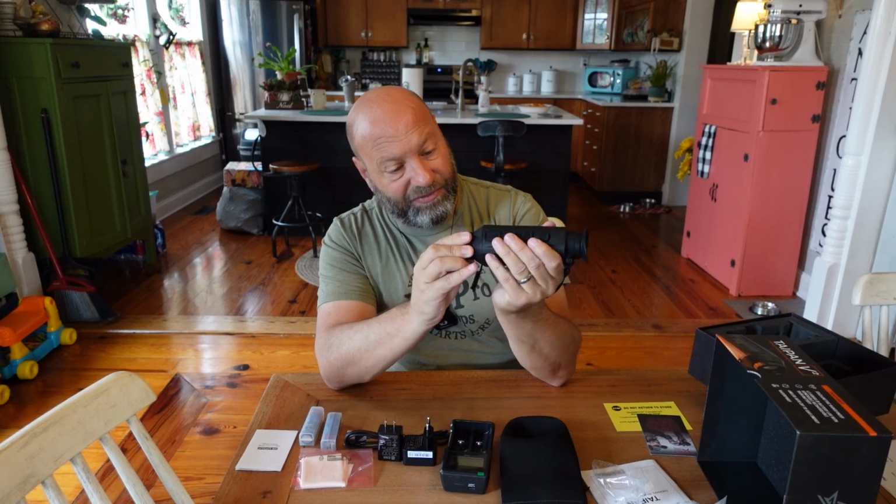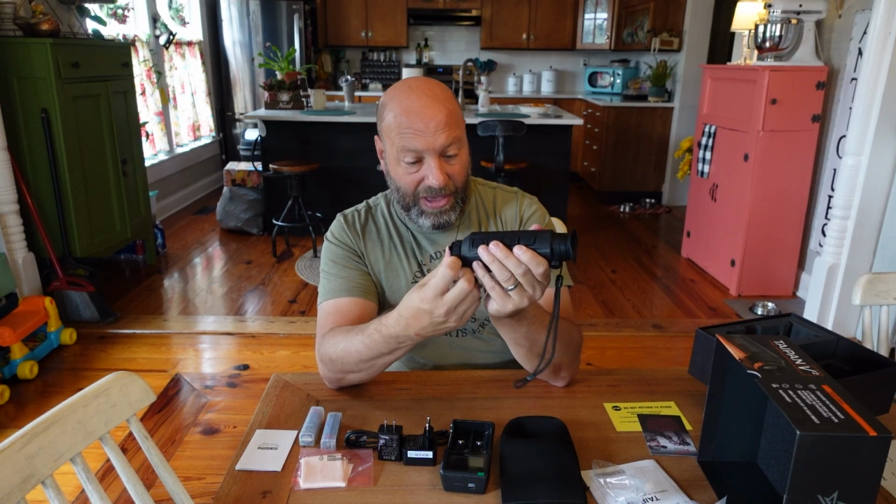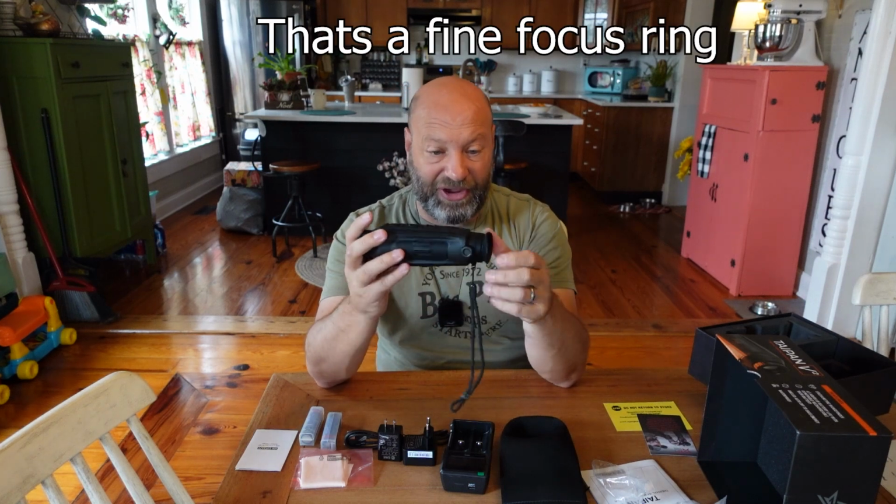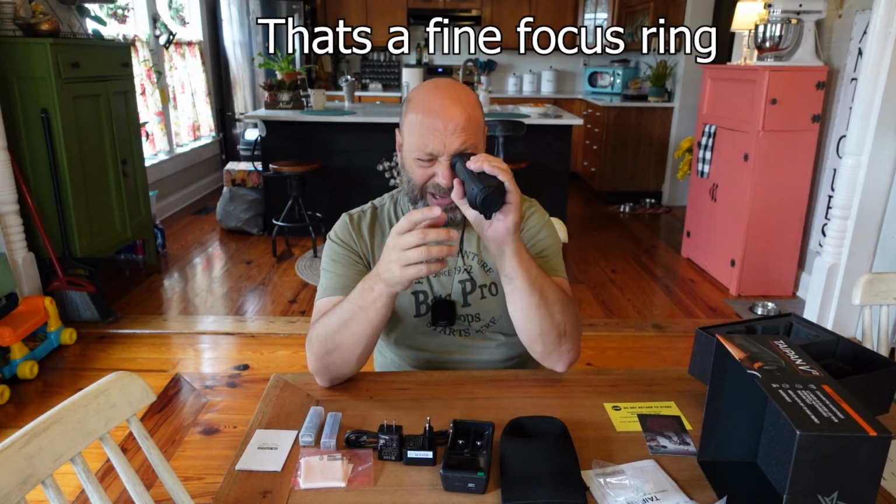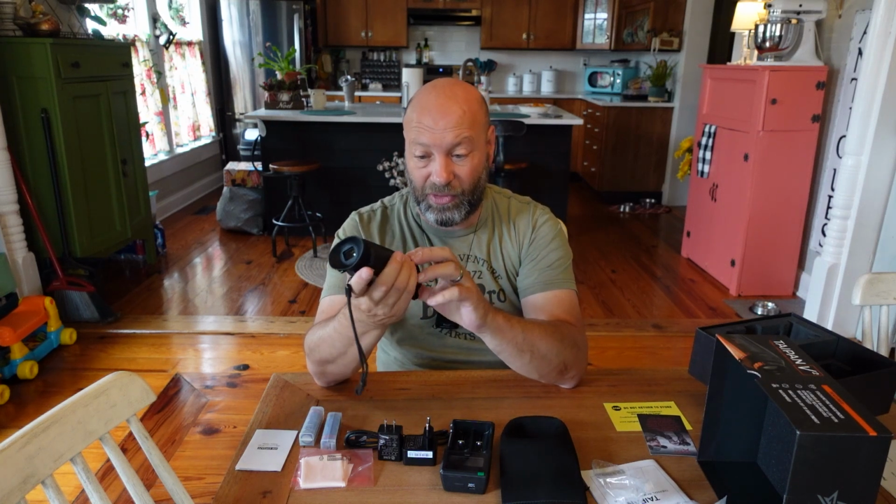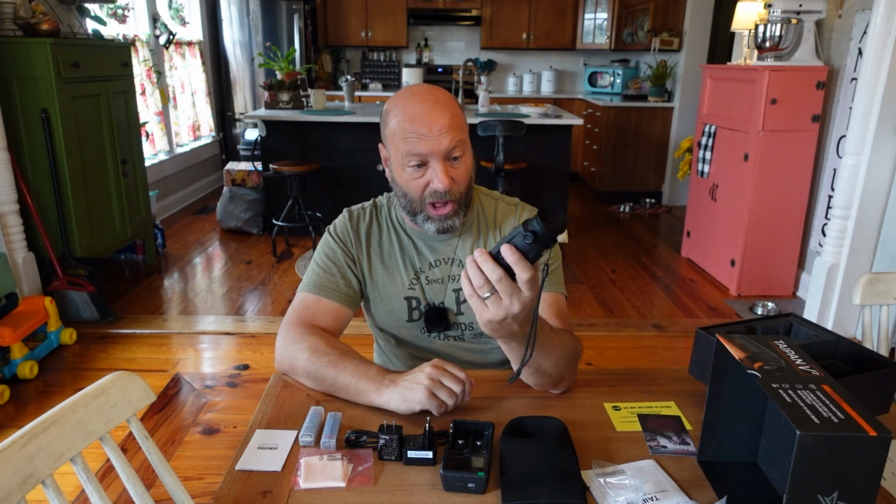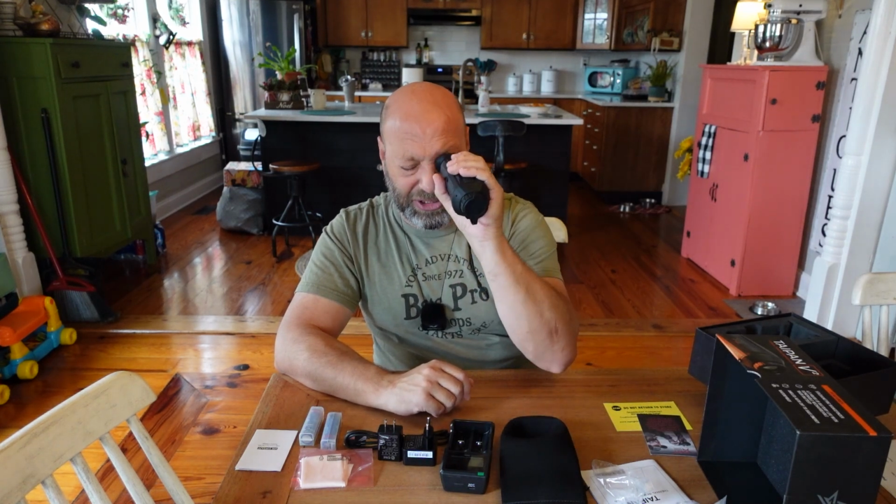And you got some kind of adjustment here too. We're going to have to look at this. Like I said, this is pretty impressive. I've never owned a thermal of this caliber before. Nice eye cup, huge window in there. I'm excited to see what this thing is all about. And I can't get over how lightweight this is. This is light and small and compact, yet such a powerhouse.